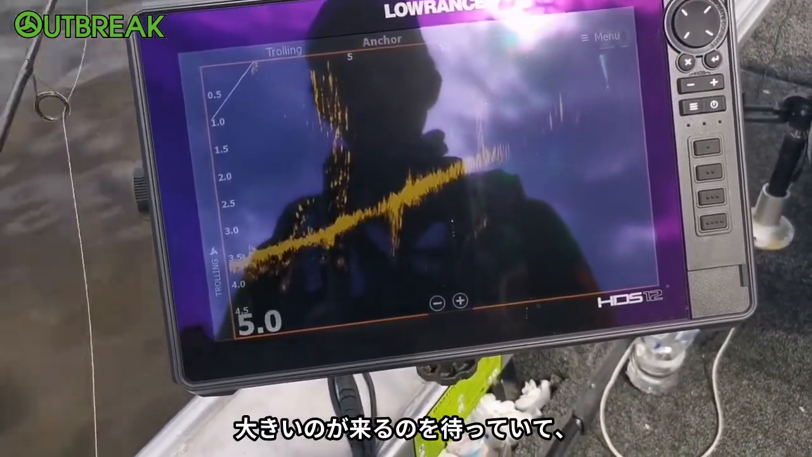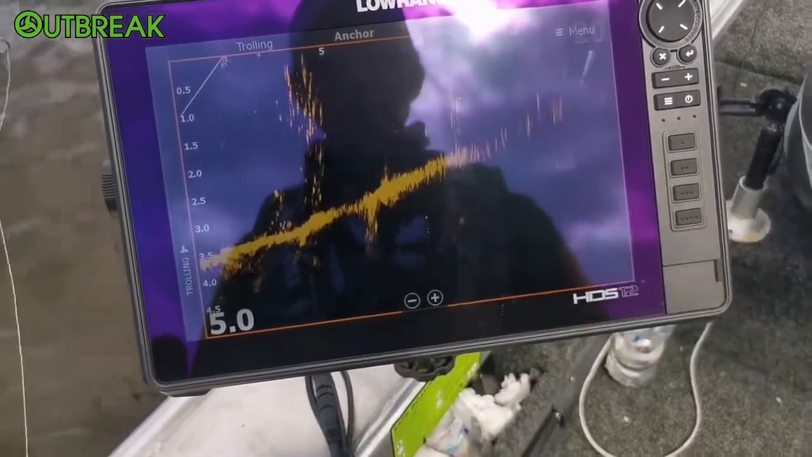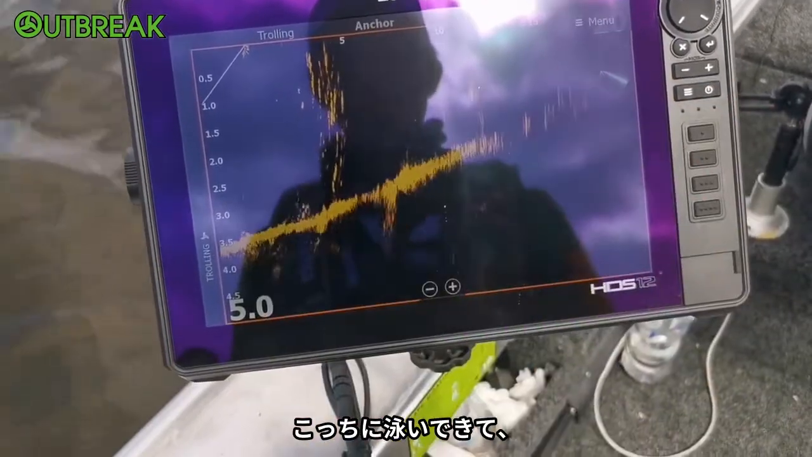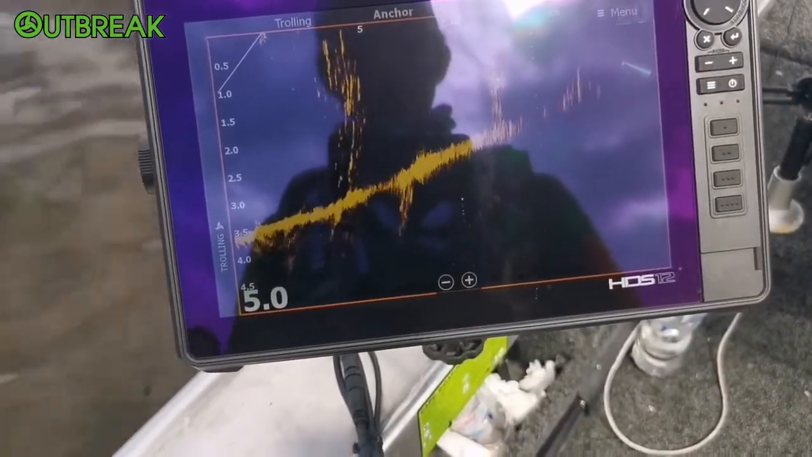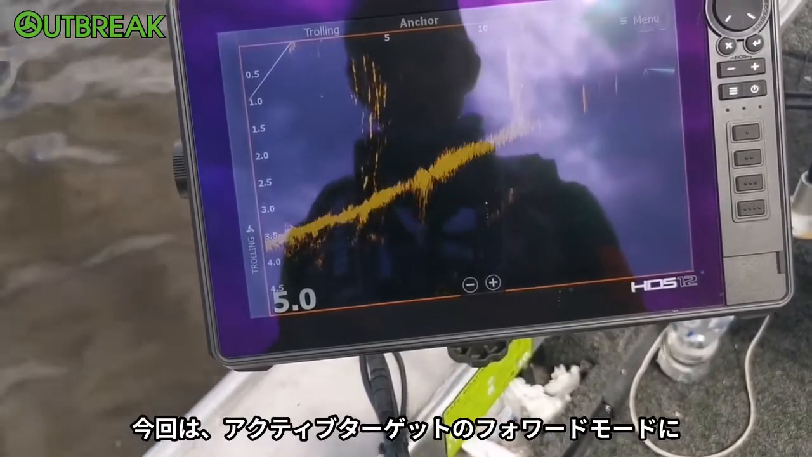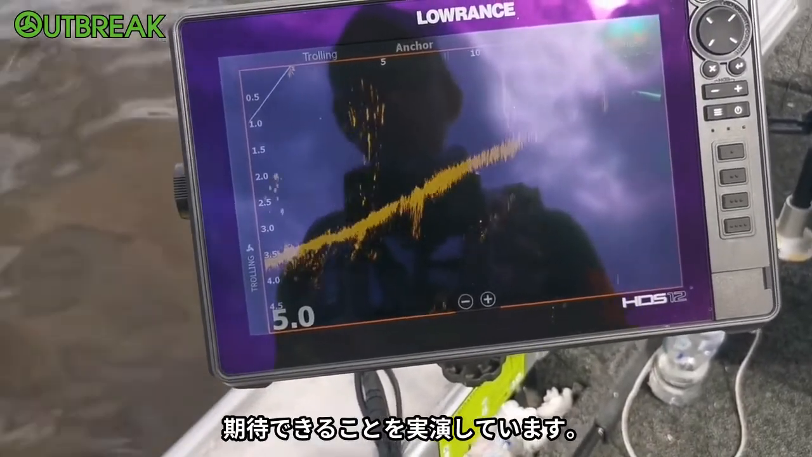you wait till the big boppers come around. Speaking of big bopper, there's one. Hopefully he rifles in and goes for these redfin, and you have a little bit of a show on your hands. But that's just a demonstration of what to expect with the LOWRANCE Active Target in the forward mode.